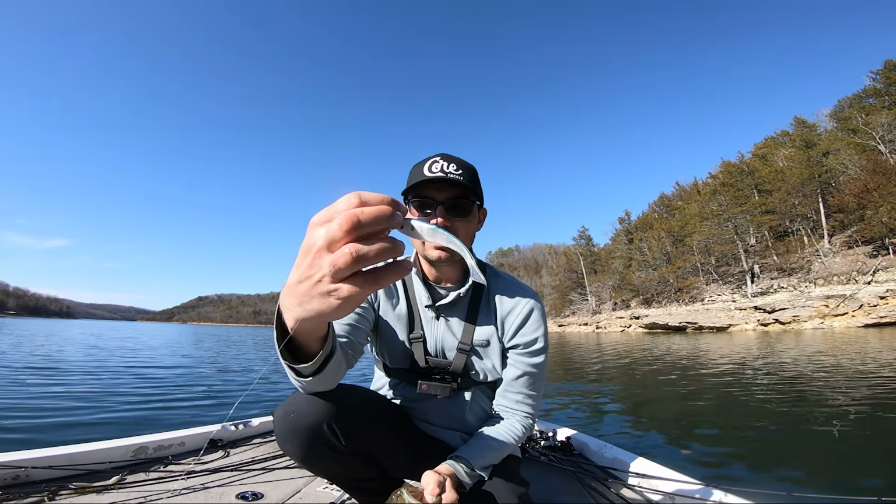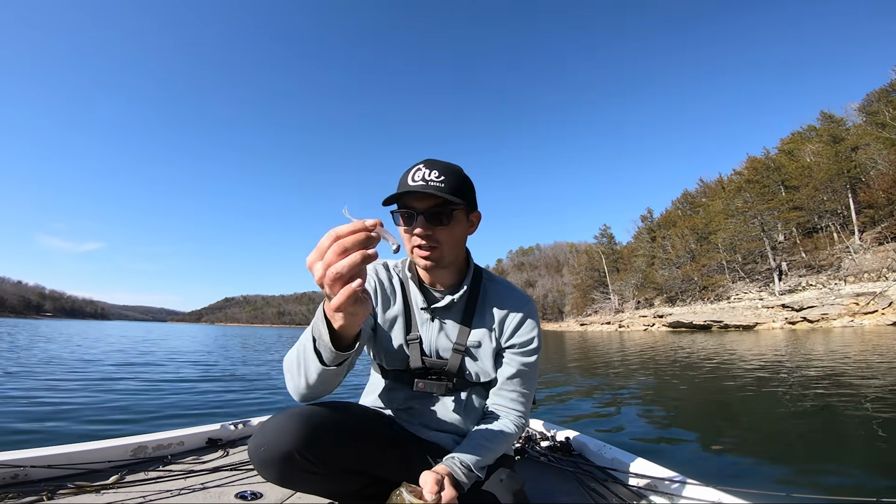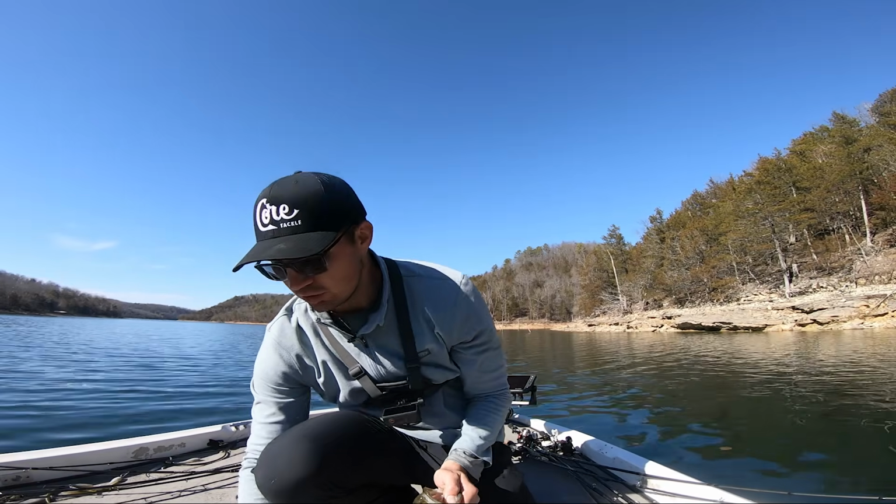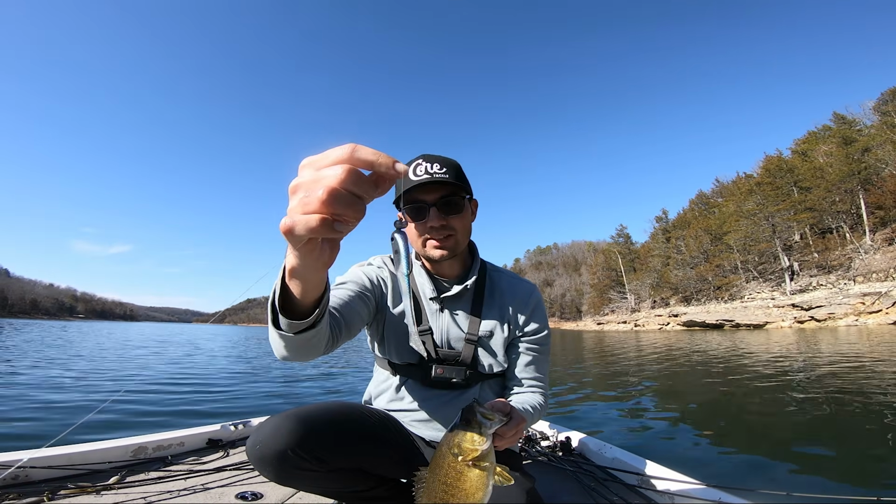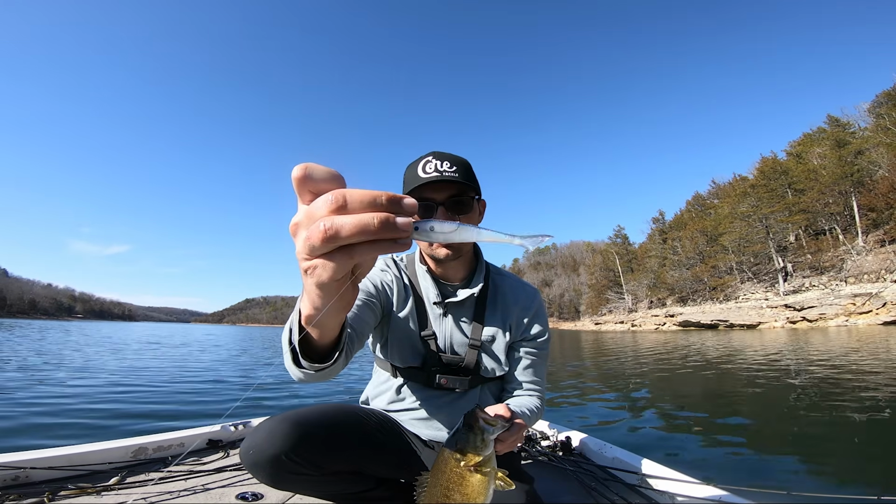Got him on a 3/16-ounce strut head. I downsized from the 1/4 ounce because those fish were following it and missing it. And I also switched to a little bit bigger profile bait. This is the Bass Tricks Hover Tricks. It's a Core Tackle Bass Tricks collaboration, and it pairs perfect with that strut head.